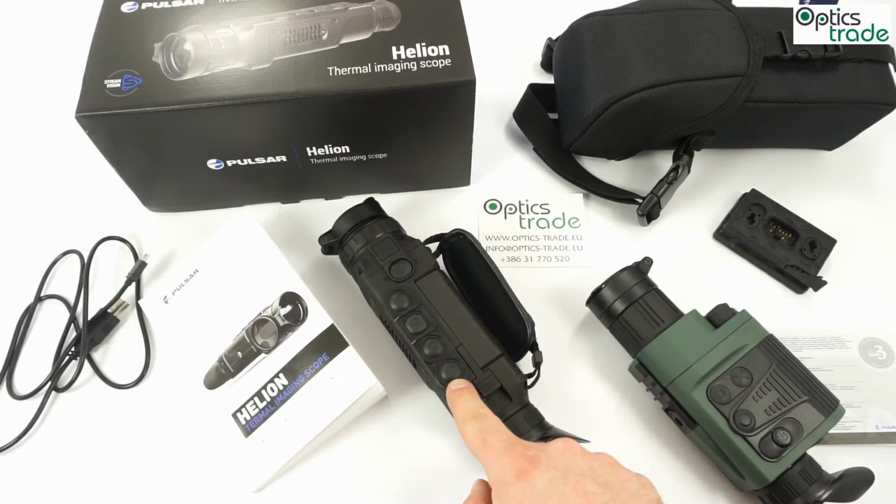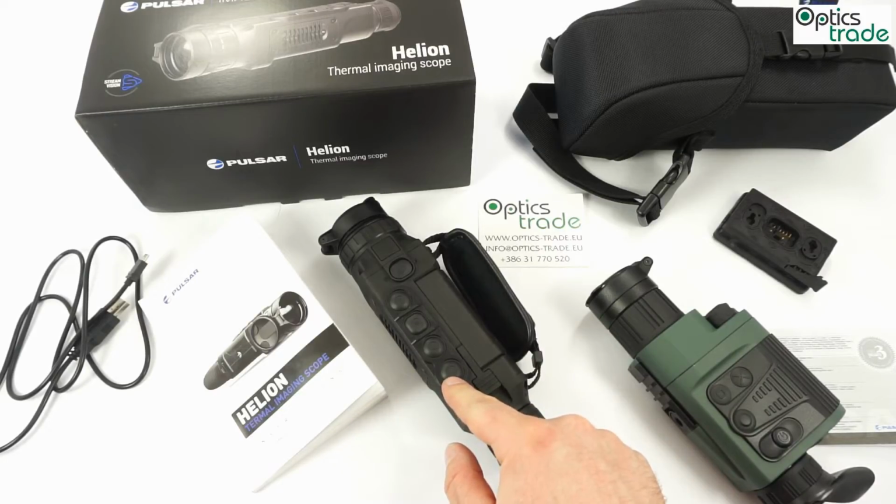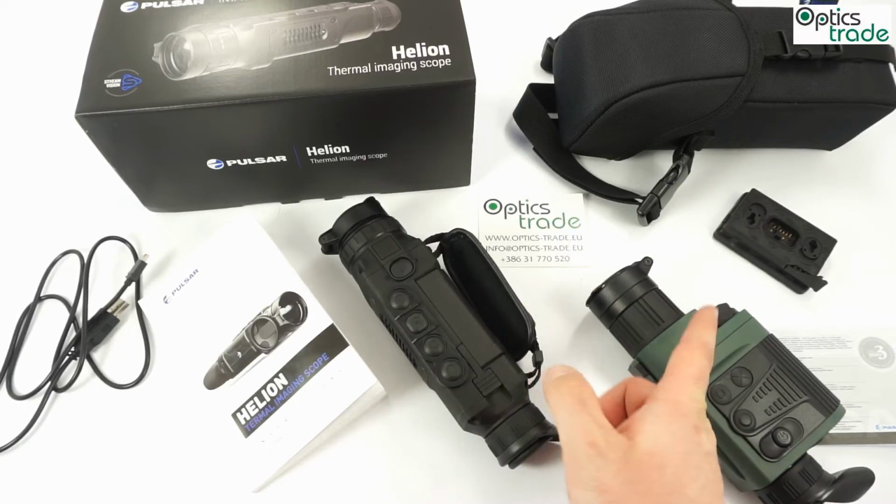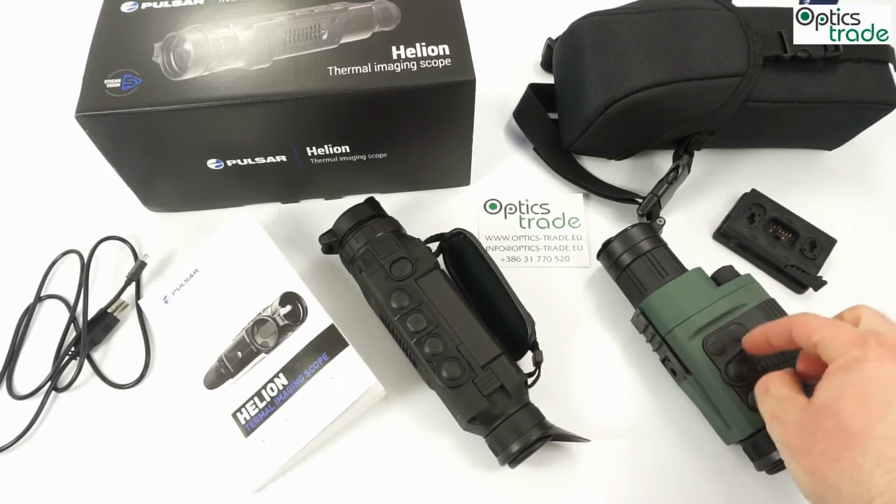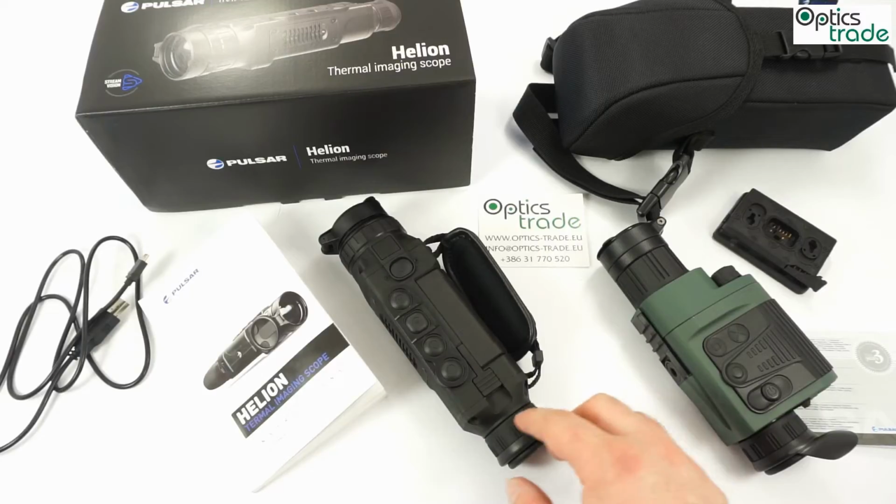And then you have a record button. This is something new. These devices have an internal storage, so you're able to capture video and you're able to capture photos with it. Really big improvement compared to the Quantums, where you needed an external recorder. And then you have an on and off button.